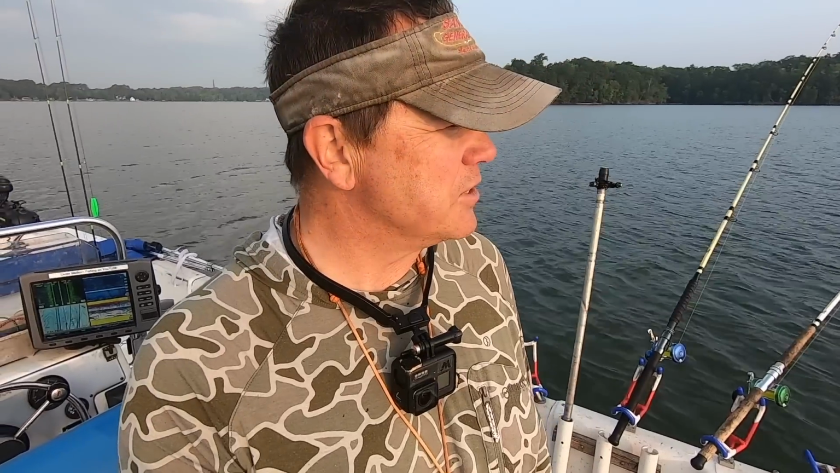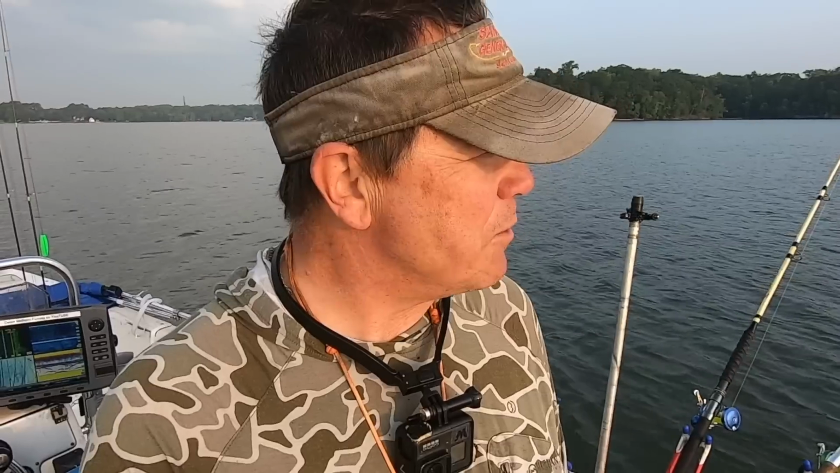That could change here very quickly. So we're gonna vary some stuff around, fishing a little deeper than what I was earlier in the year. I think that's where some of the fish are gonna start to be congregated up more. We'll see what happens here. Beautiful morning. See if we can stick another one.